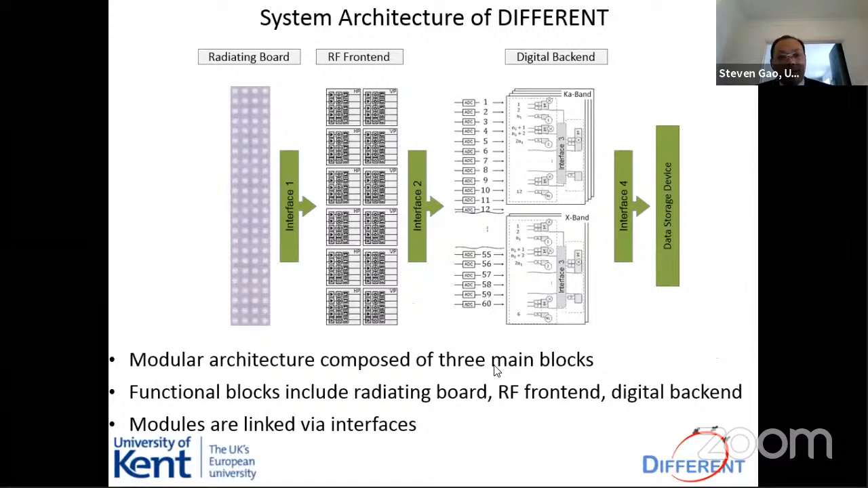So this is the system architecture. You can see on the left side, you have the radiating board, which means the antenna system. And then you have the RF front end, which means all the circuits, MMIC circuits. Then you have the digital backend, which means digital beamforming structures. So all these will be put together, integrated into multiple layer structures.